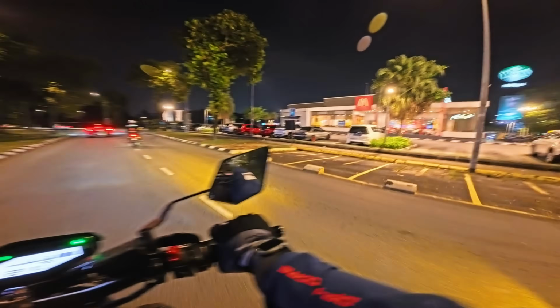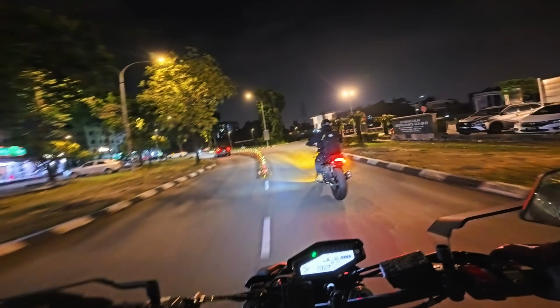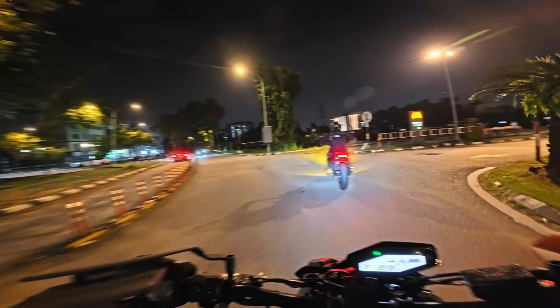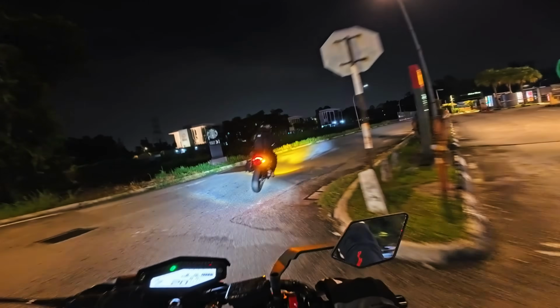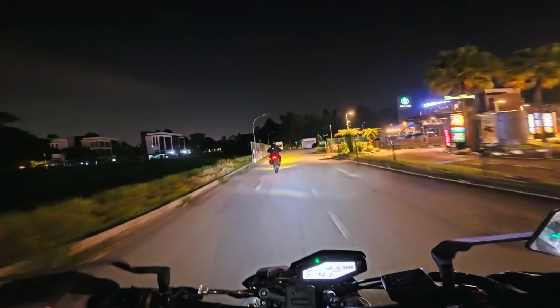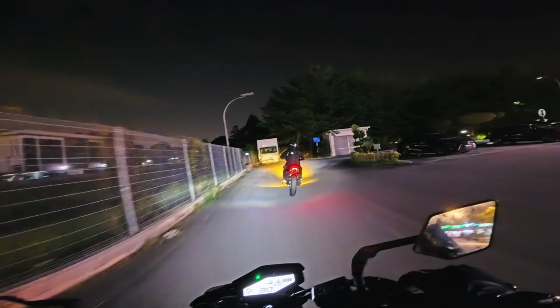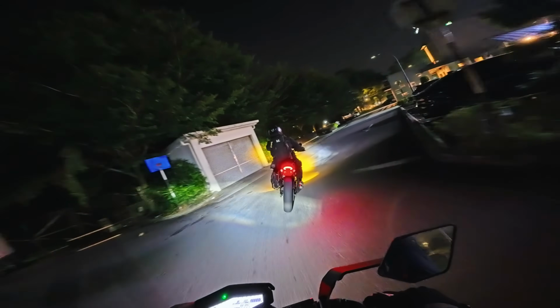We need to turn right illegally here, I remember. Right? Follow the McD. Oh, yeah. Want to follow. Oh, traffic. Oh, cut this out. I will let it sing.